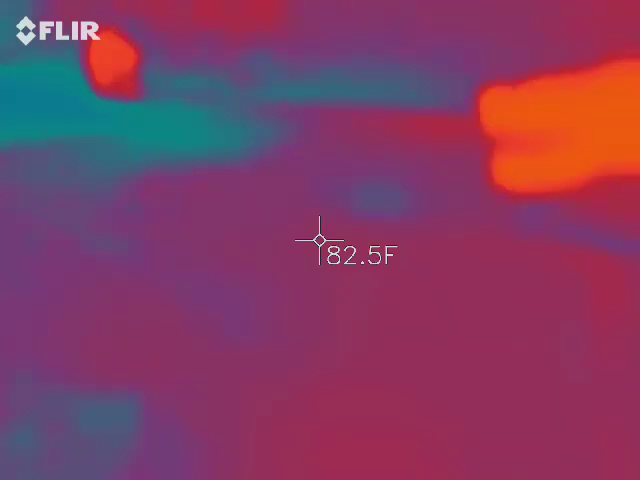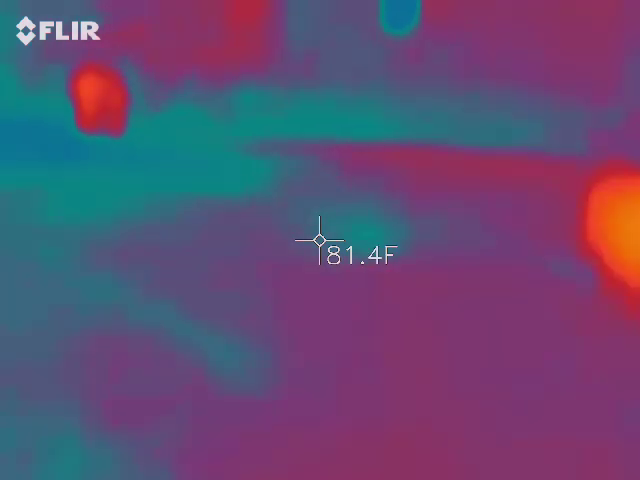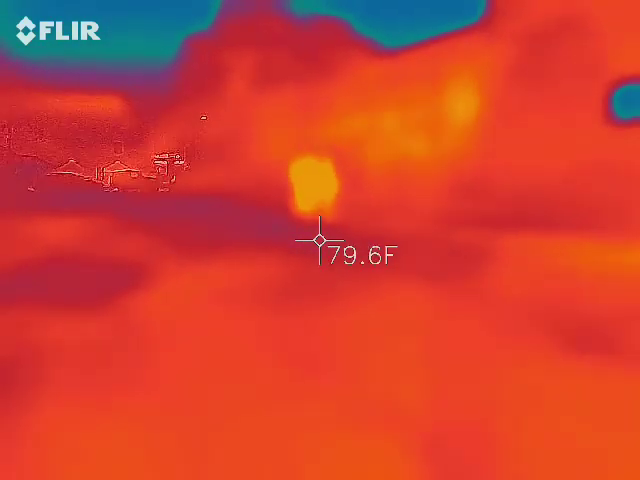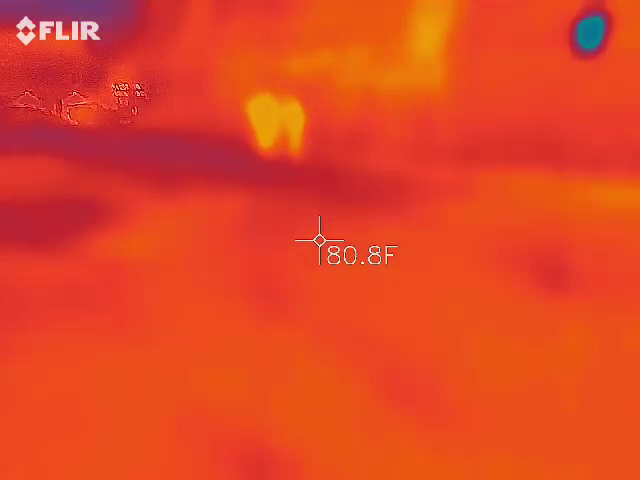You're going to be off by about 3 to 5 degrees. It's not synced. Yeah. But as long as it's relative, I'm usually looking for a 10-degree difference. It's going to start looking blue to you within, I think, a 5 to 6 degree difference. Then it goes into darker shades of blue until it hits black. That's really where the 15 to 20 degree differences are going to be, in those blacks. But again, 10 degrees, I'm excited.